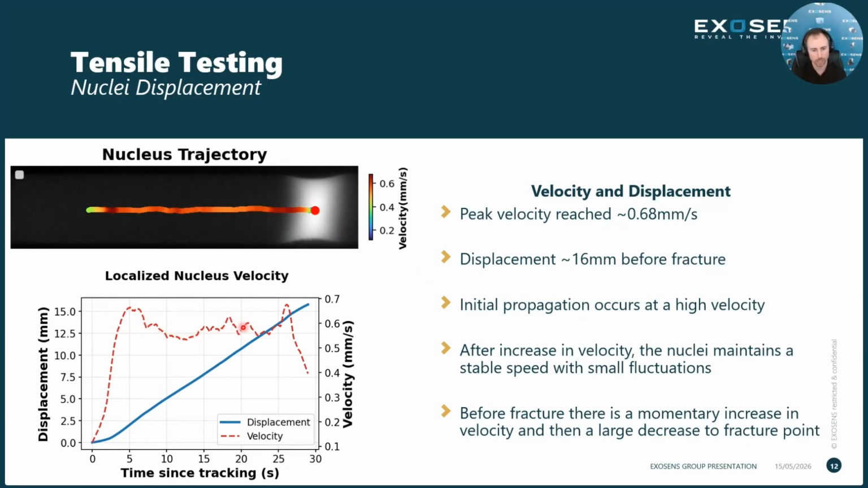There's not much movement, maybe a little bit, but not much. And then as we get closer to that fracture point, we have another increase in velocity, followed by a sharp decrease in velocity until it fractures. And we can see the blue line represents the displacement. So the total displacement over the duration of that propagation is about 16 millimeters, before it fractures. So it reached a peak velocity of approximately 0.68 millimeters per second, total displacement of about 16 millimeters.